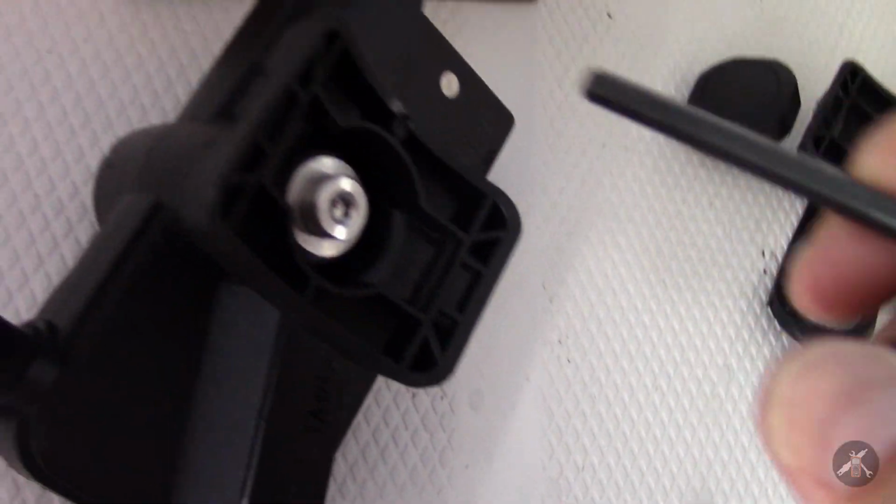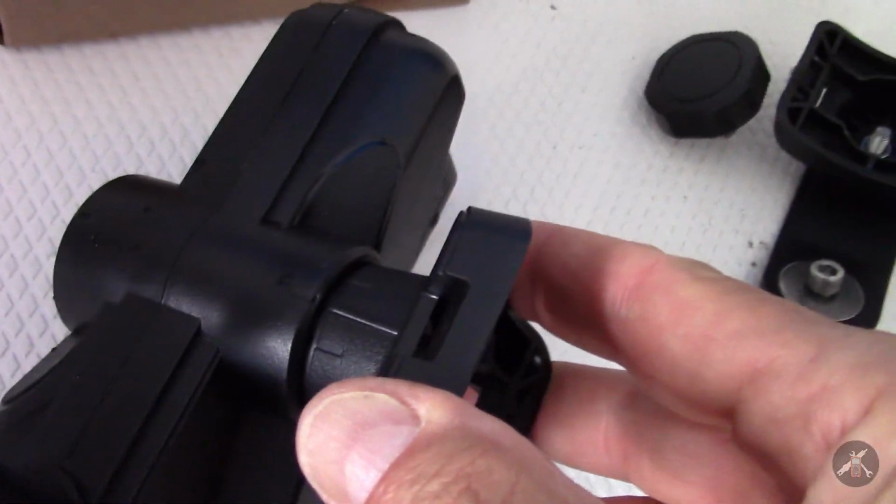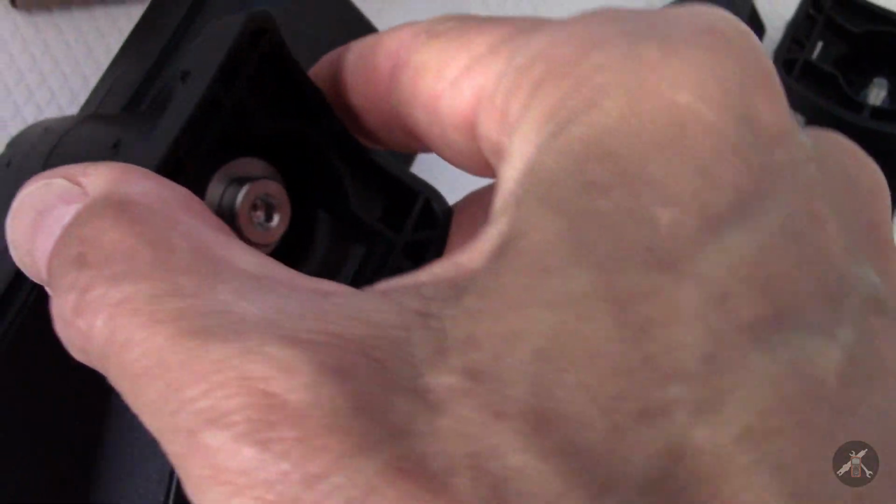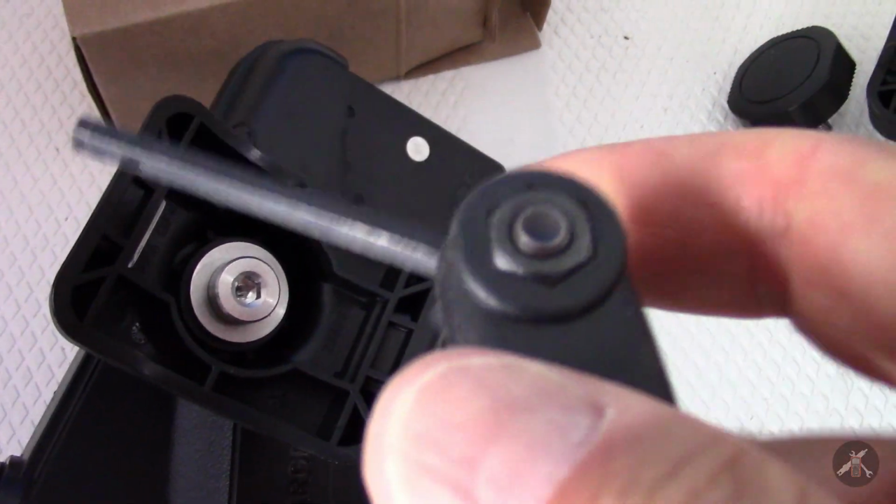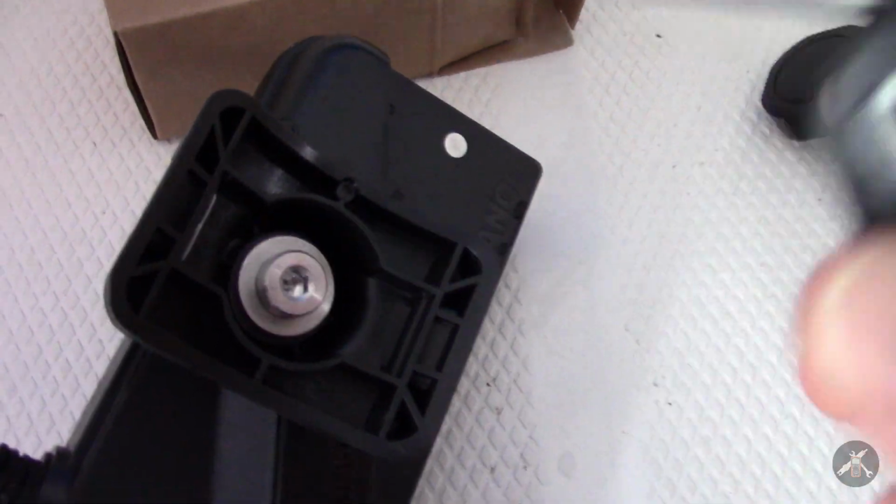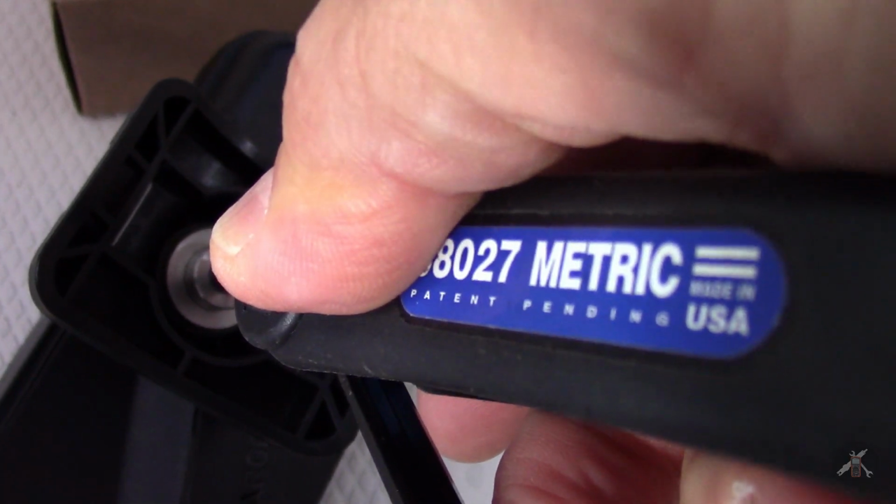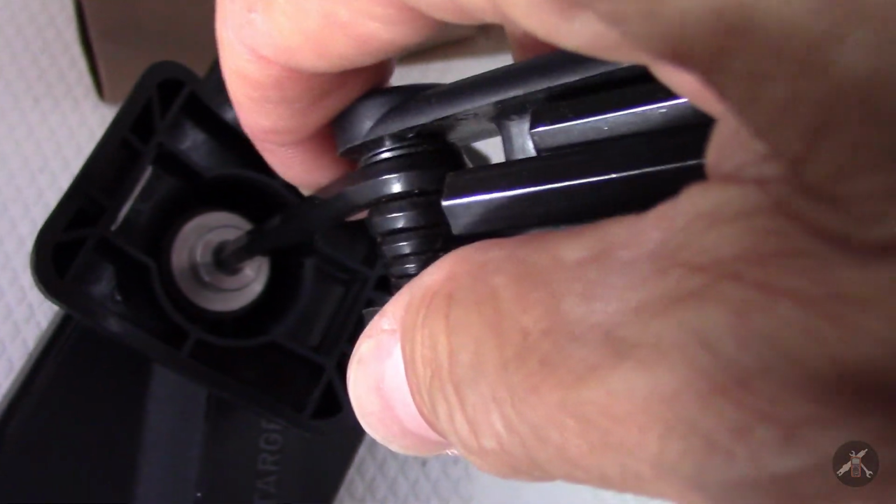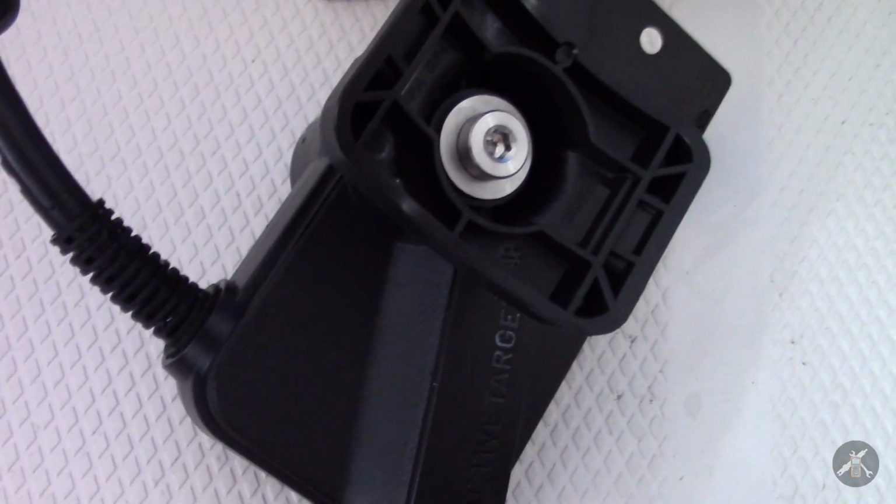Now that appears to be the ticket, and I've got it aligned to one of the alignment marks on top. If you don't have one in your kit, this is a 5mm hex wrench. So we'll need to cinch this down with the 5mm wrench until it's tight. And then I'm going to put that clamp back in and put her back on the motor.